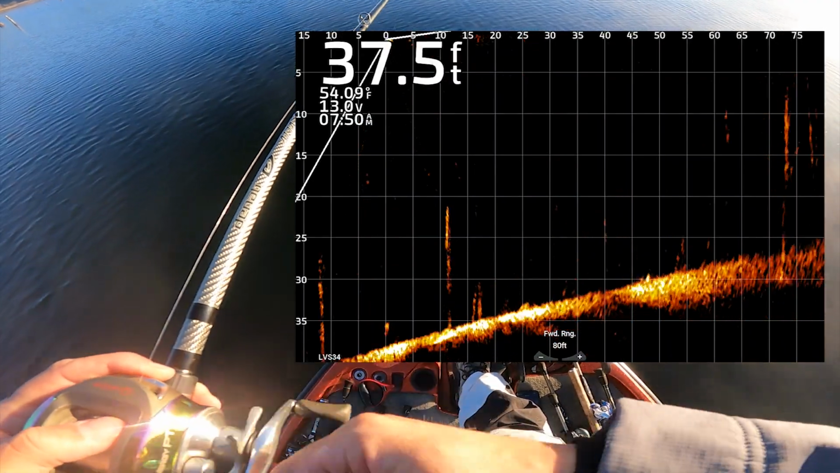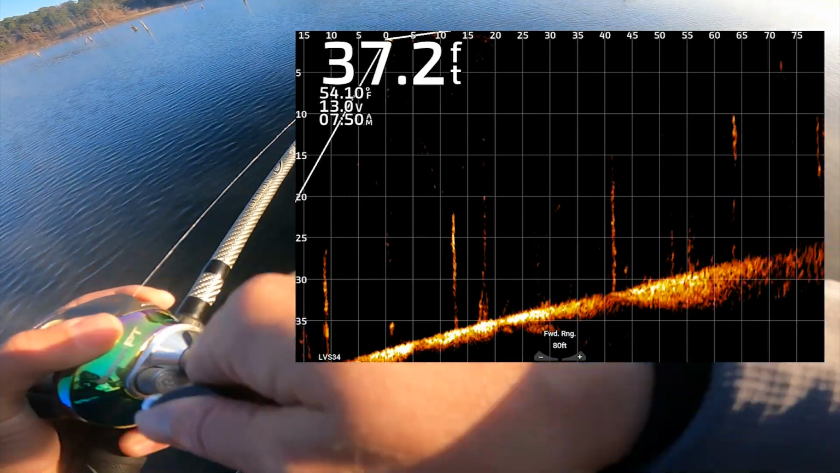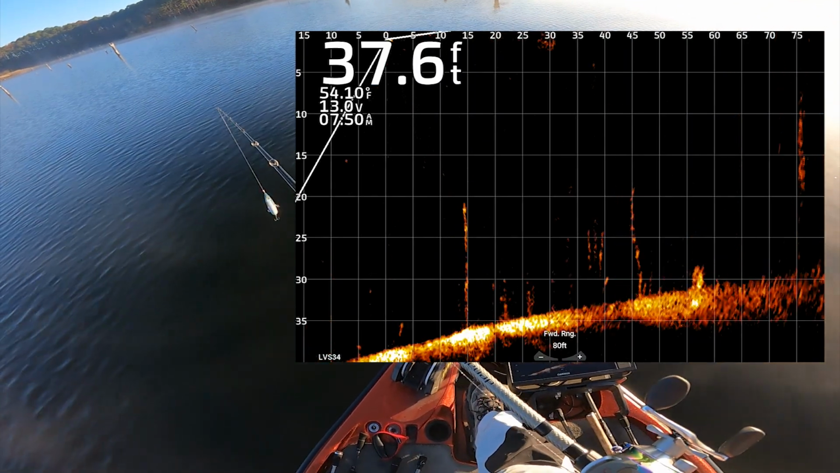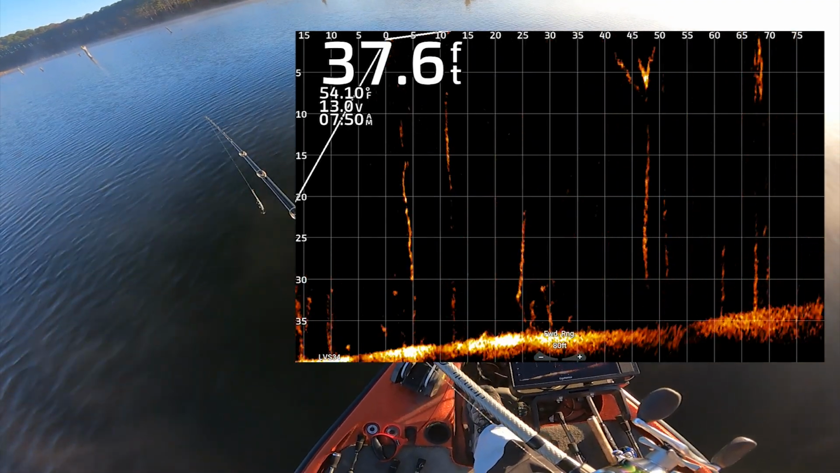Where do those dudes go? Oh, they're over there. They're over there. There's a lot down there. I just watched my live scope recording too to make sure I had it. And dude, I didn't see all of them coming up with it because I was too worried about the fish. But I've caught a couple.